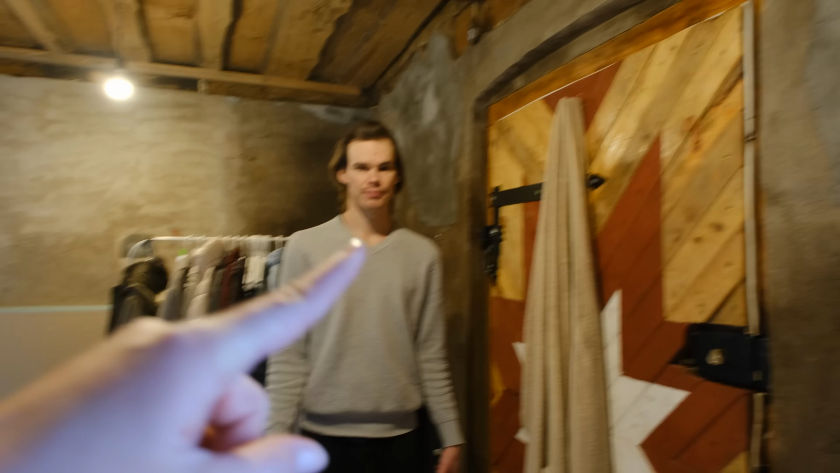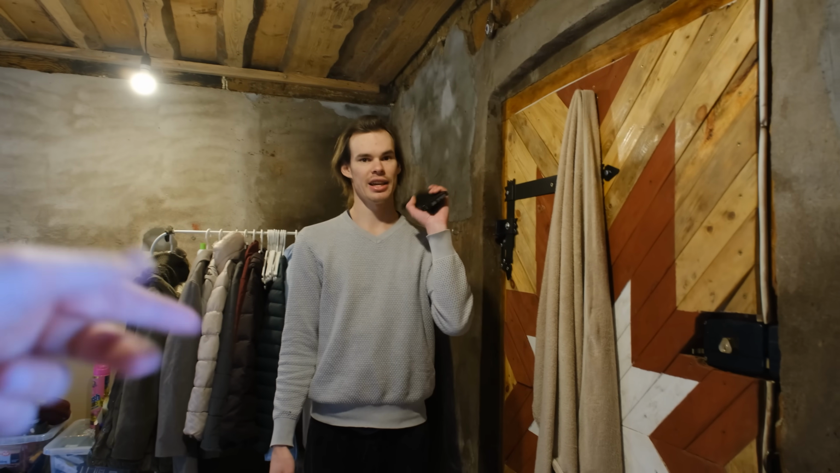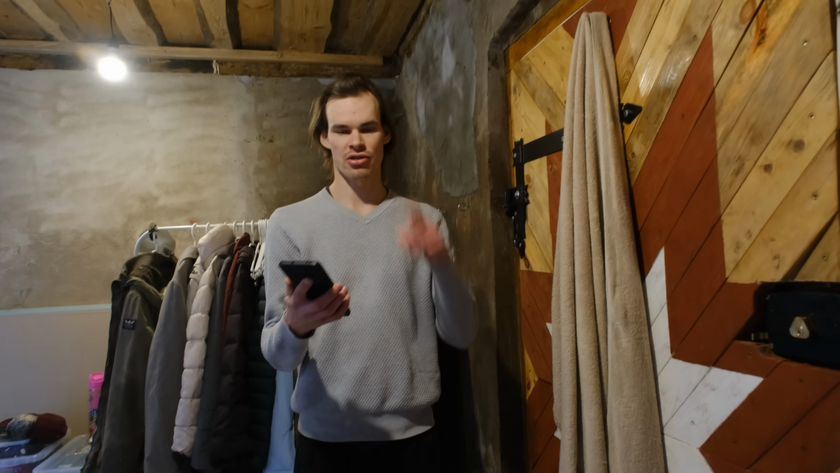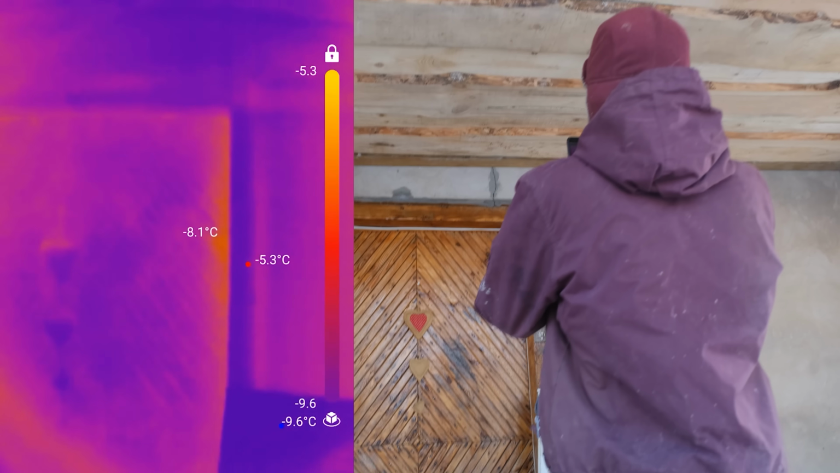So let's go outside and check where we're losing heat. Let's see if we can see any heat. I hope we're not losing any heat outside, because that means direct flow of heat. It's not just like a spot of heat, because I just want to see it all blue. Okay, let's get dressed and go out. Let's see our door.